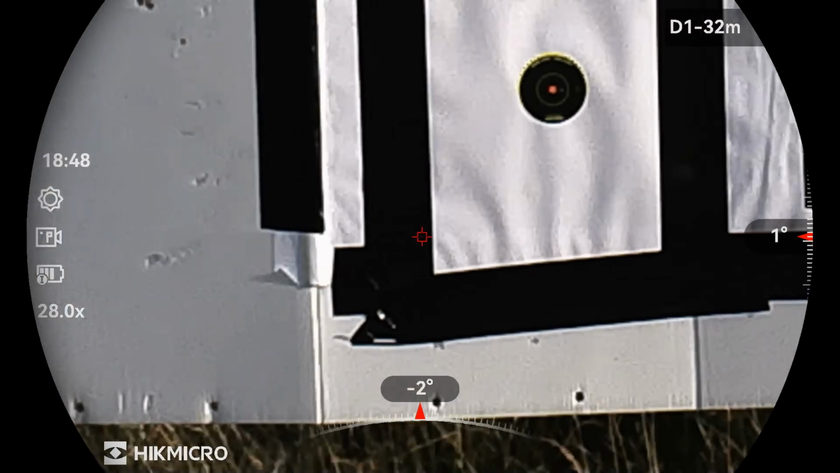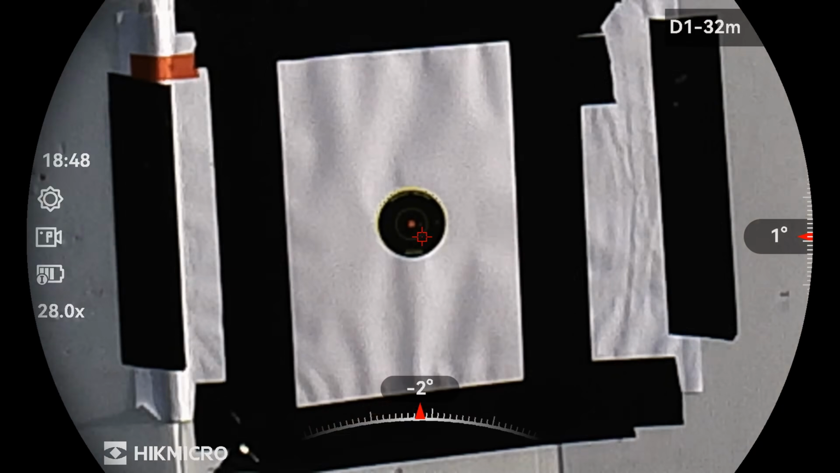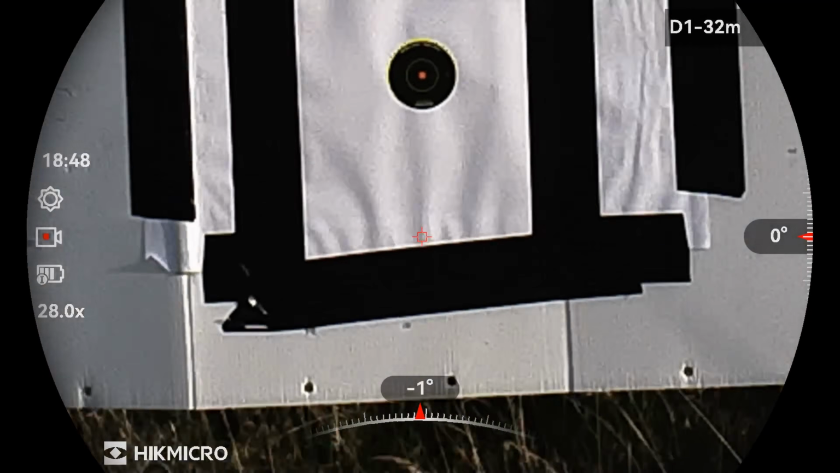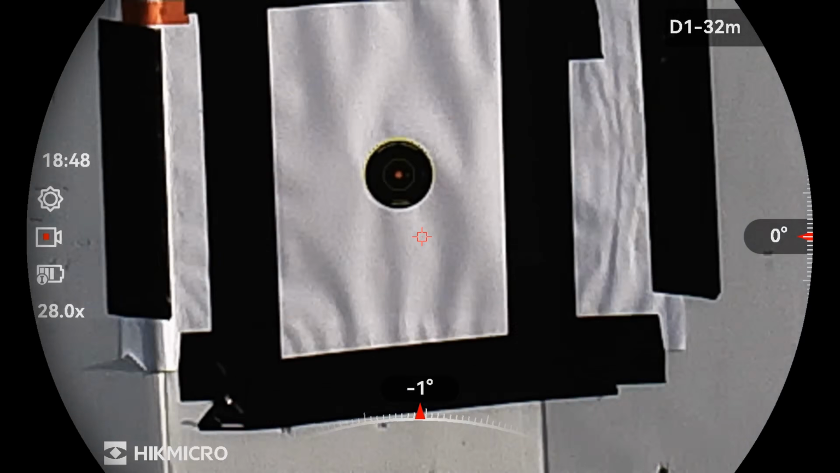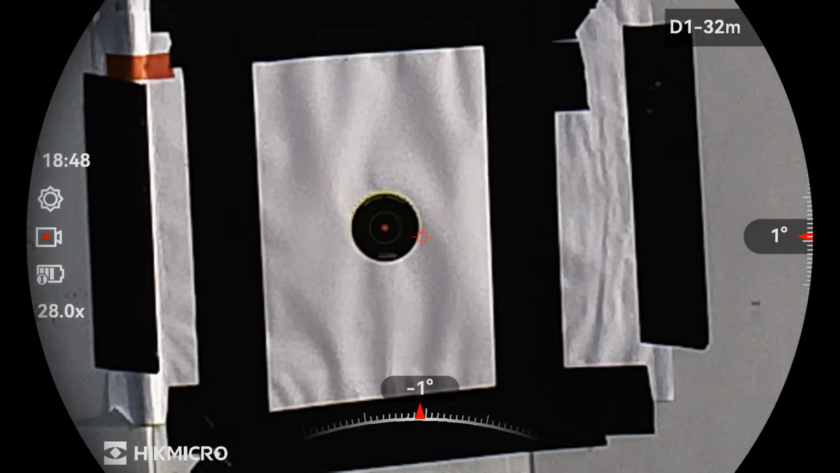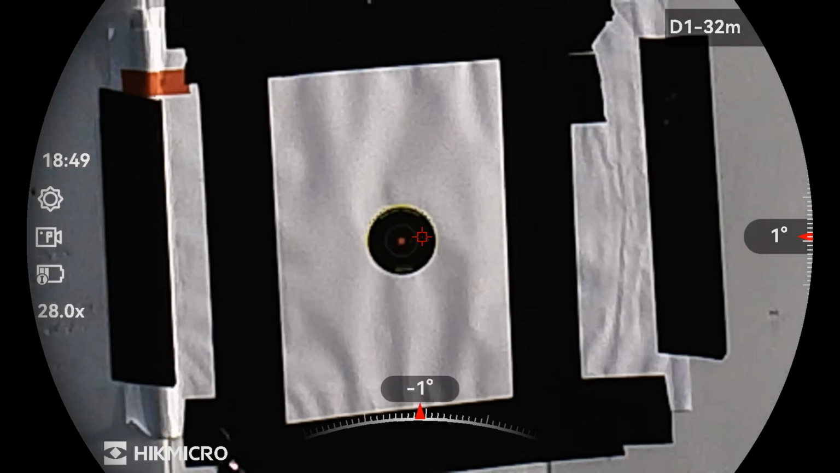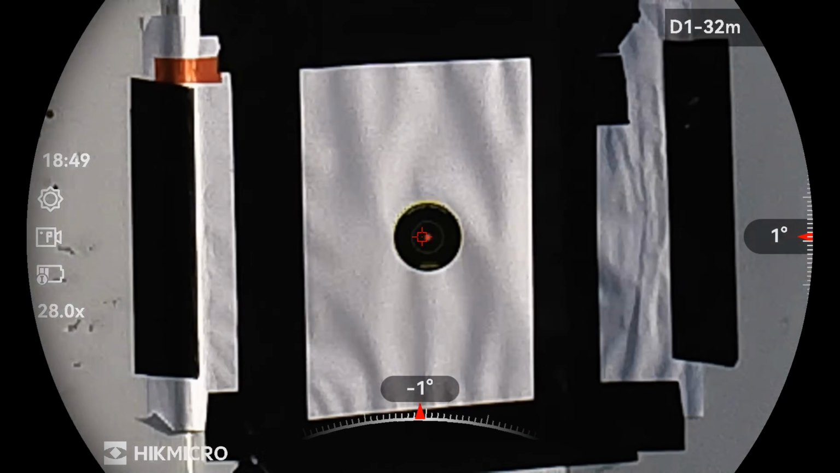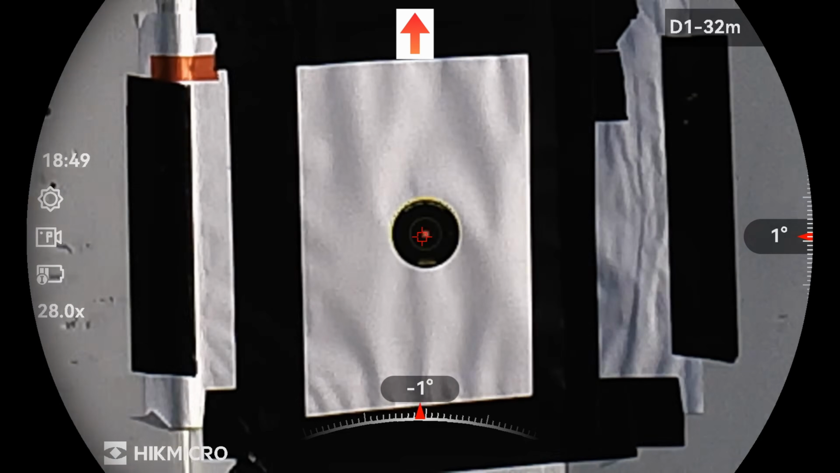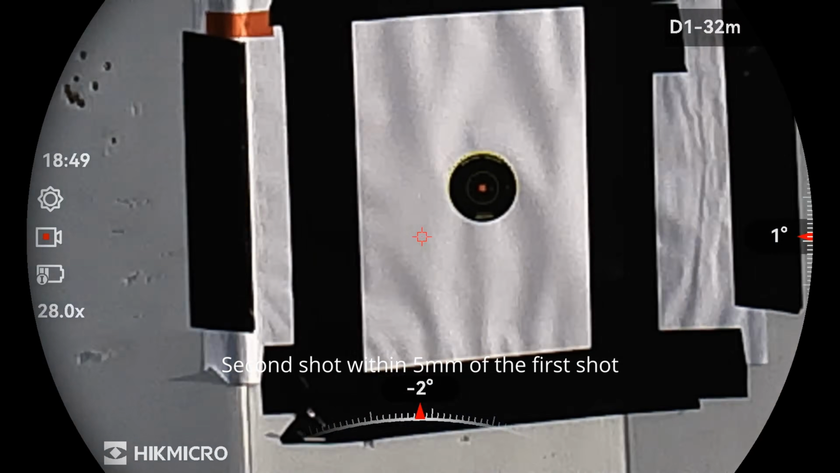Right, here's my first two shots to see where they're going to end up. I've already bore sighted it, and as you can see, the conditions are really windy, and that's not actually me moving the gun, that's actually the target being blown around, so I'm having to wait for a lull in the wind. Okay, now here's the second shot. The first one was really high up, near the end of the black tape above the bullseye. You can just see it in one clip.